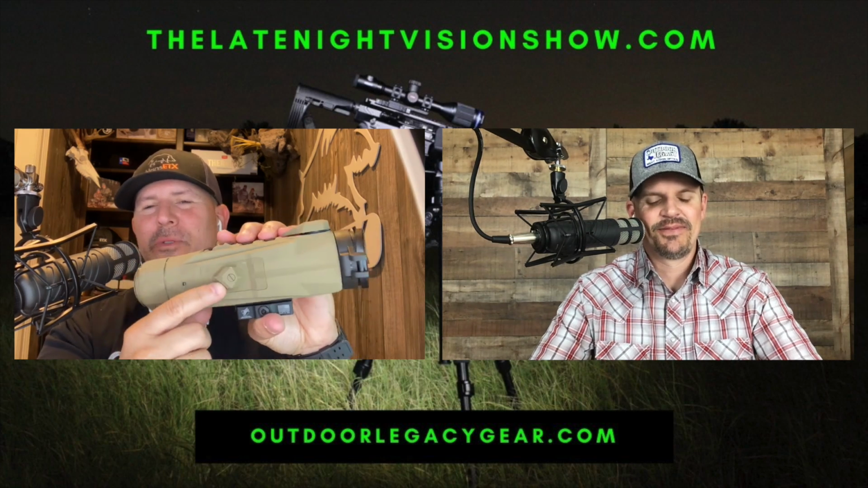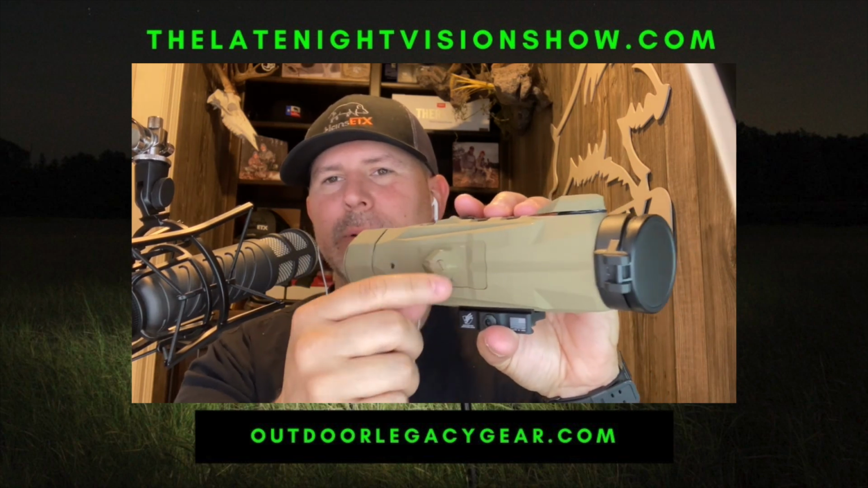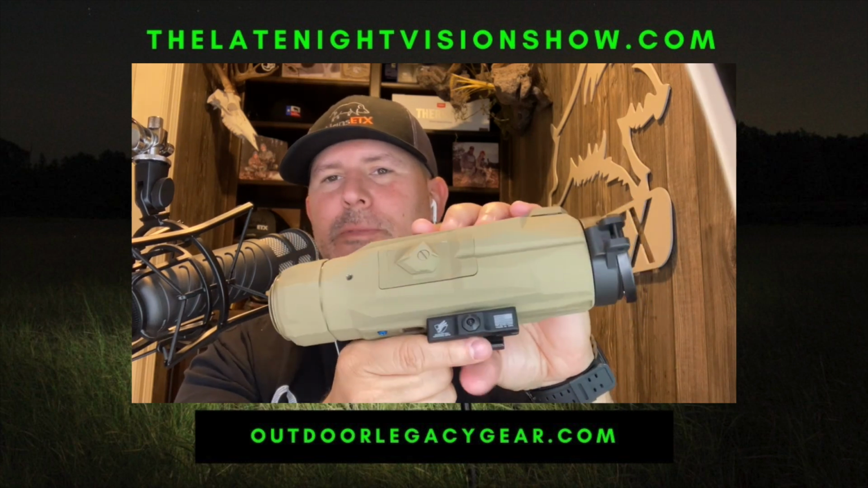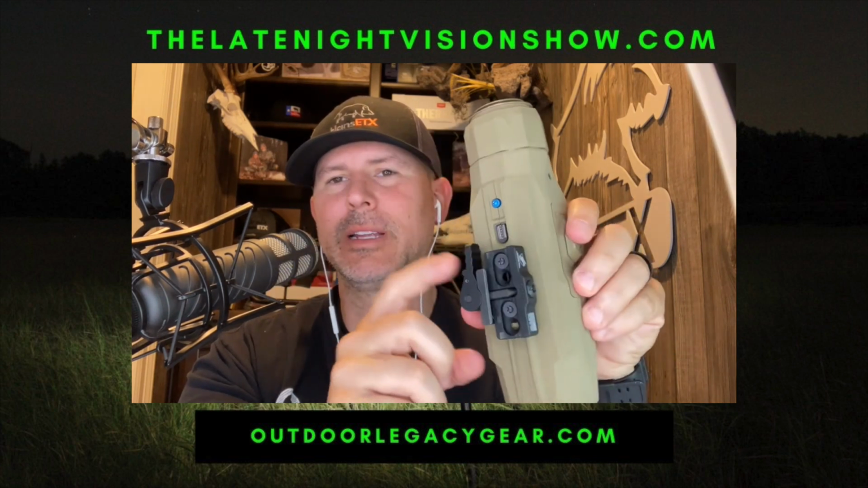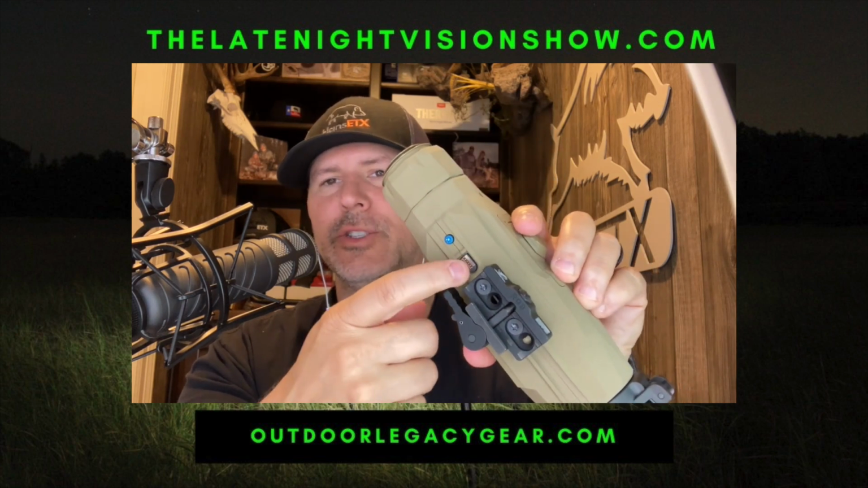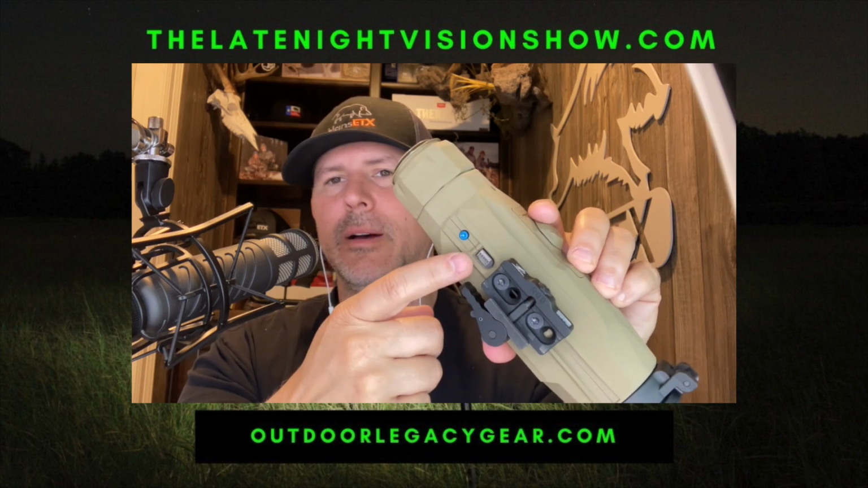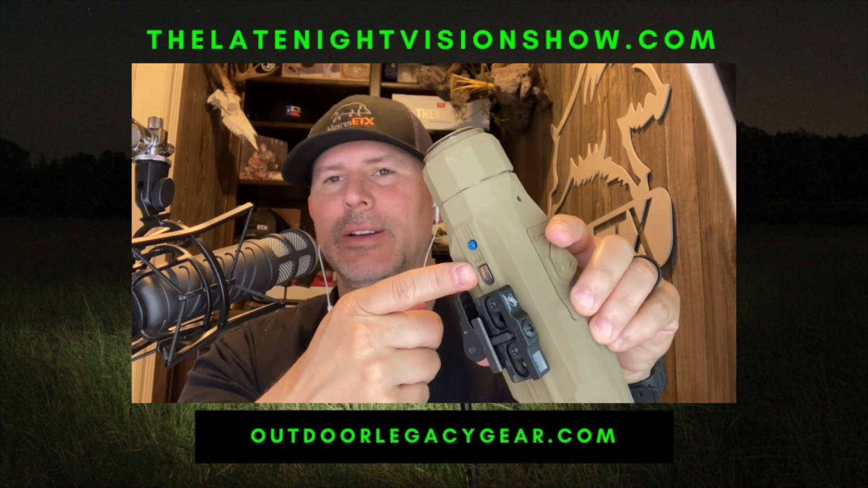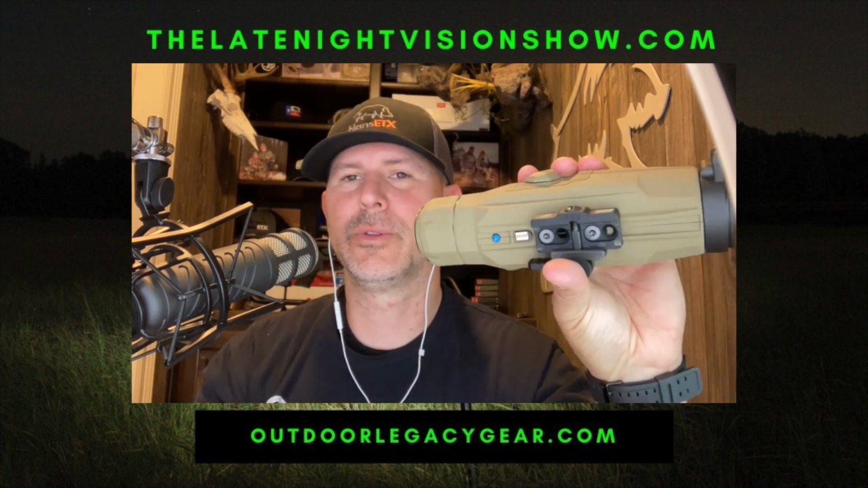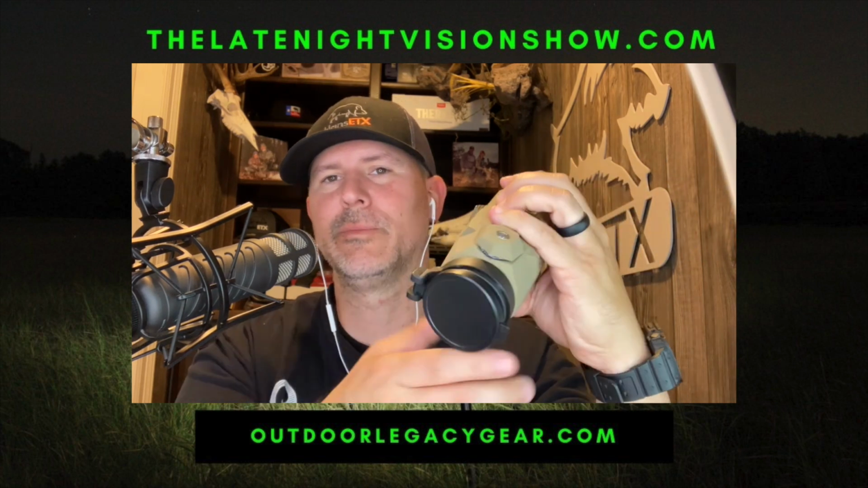You got the removable, rechargeable battery pack right here on the side. Sits flush. Just got your little knob up here to get it taken out. You've got your 1 throw lever American Defense Manufacturing mount on the bottom that we talked about. It does come attached when you get the scope, so it's already attached on there. You've got your magnetic port, which is a little bit different, down here on the bottom. It's great. It's out of the way. You don't have to worry about it being on the side. Them putting that underneath the optic, I think, is a really good improvement.